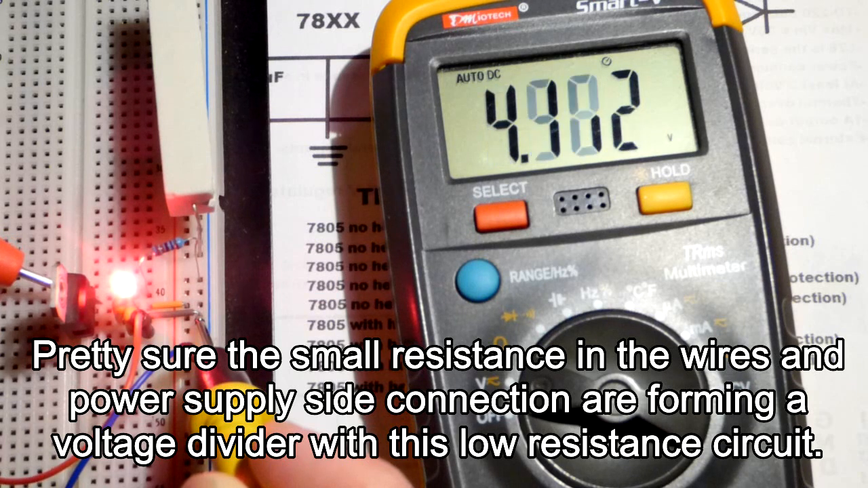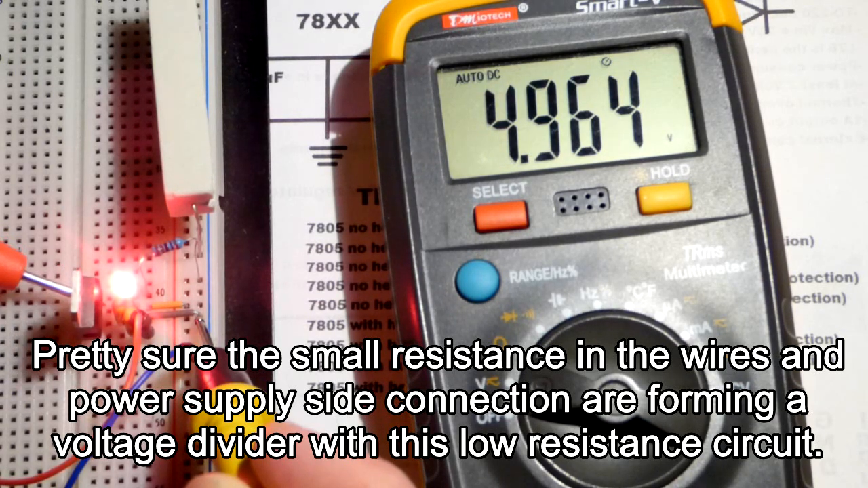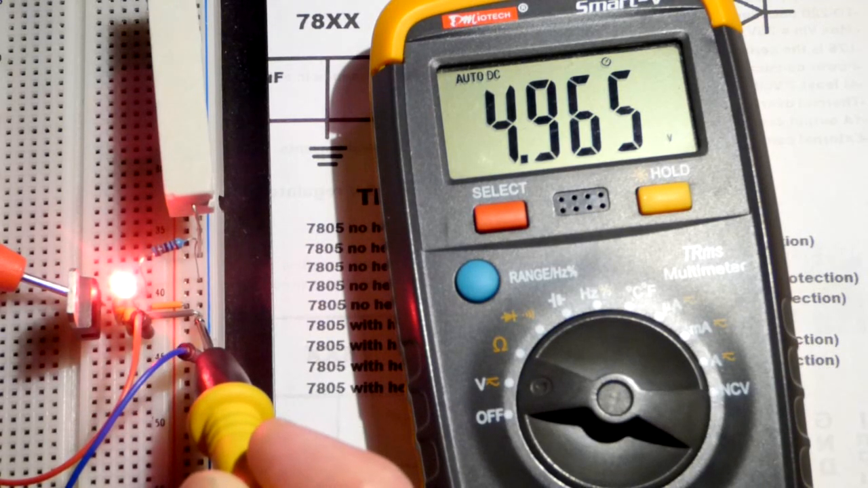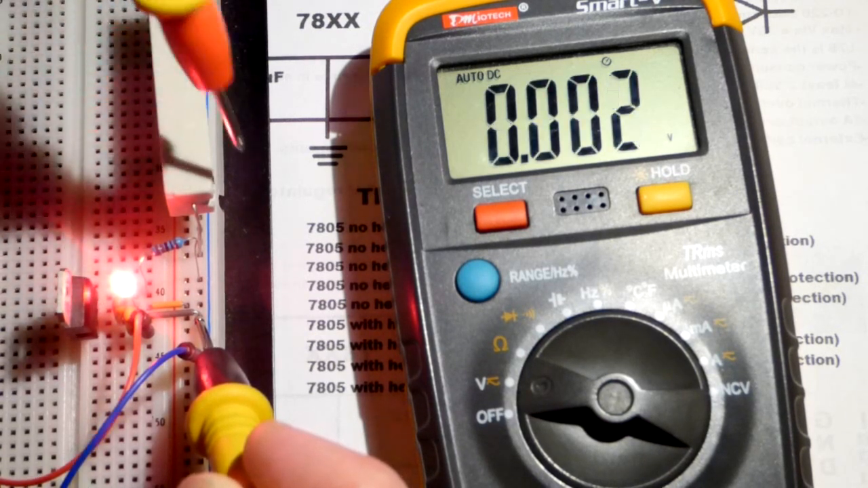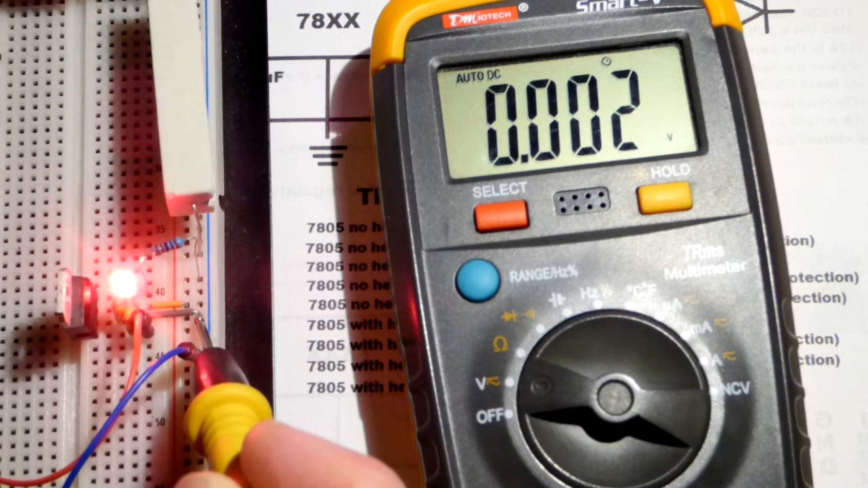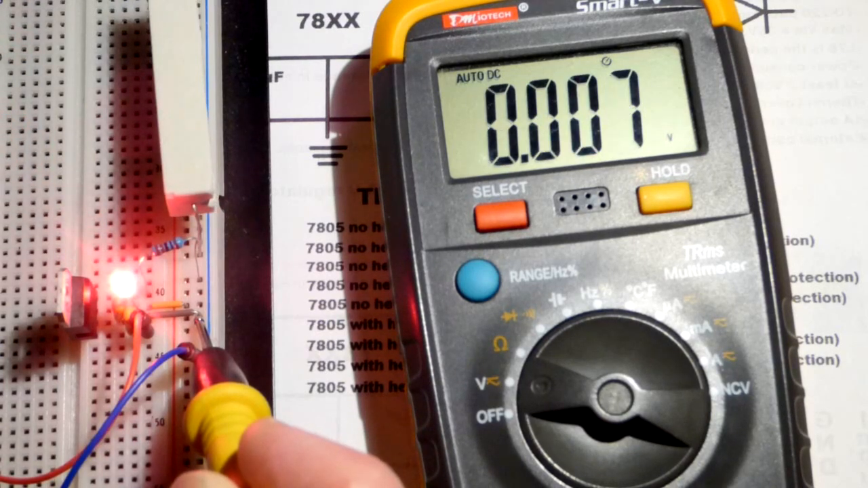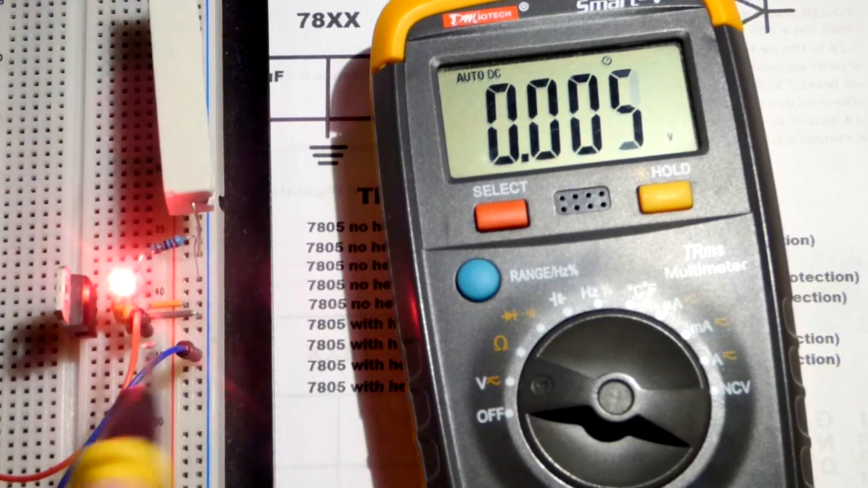But now we go to the other side to the output of the 7805, and there you can see it's 5 volts. So it's not going to be exactly 5 volts. It's not that precise, but it's more than 4.9, usually 4.95 or more. And so that's the negative side of the resistor there. I'll go to the other side of the resistor, and you can see we got the same voltage minus a little bit of drop because there's a little resistance everywhere. But for the most part, it's 5 volts.